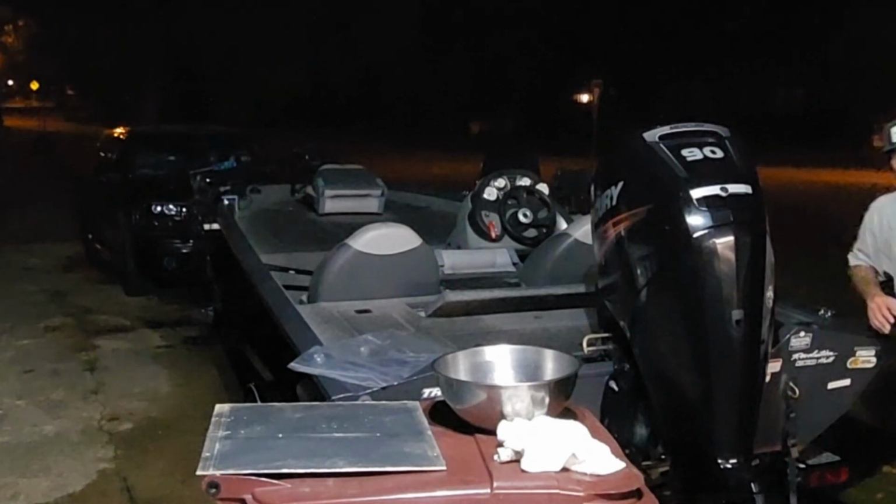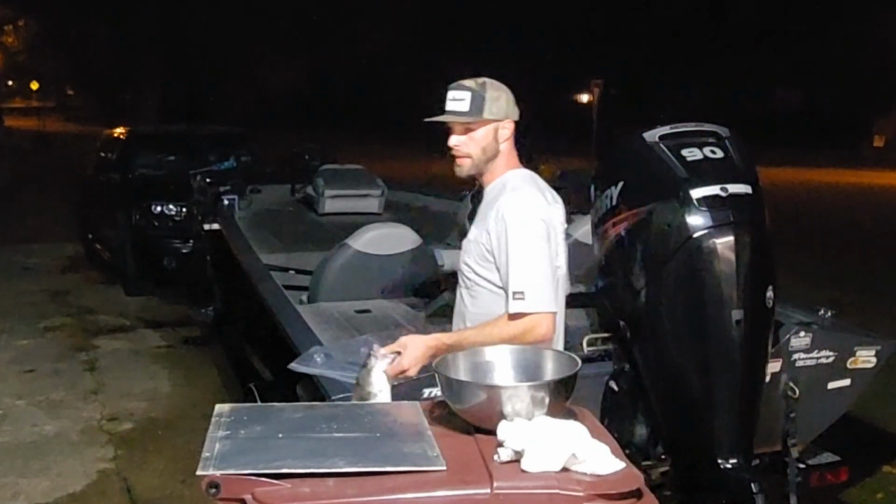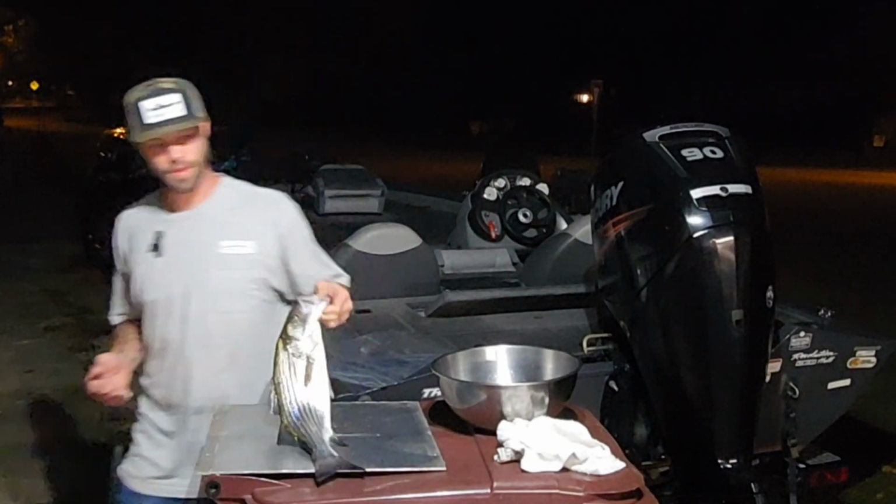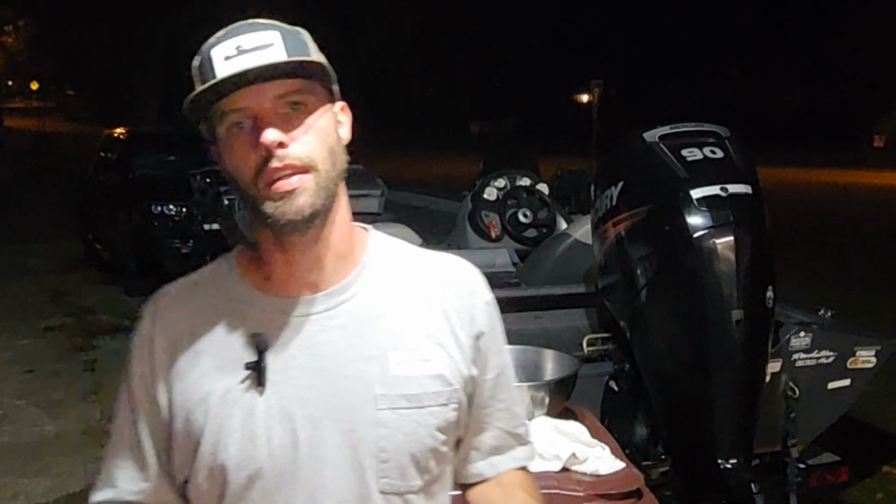Now, it's expensive. I know that. I know that all these electronics are expensive. I've got over $8,000 worth of electronics just in this boat. I didn't buy them all today or yesterday. It took me a long time. But in my opinion, the Livescope is definitely worth it. Without it, we wouldn't have caught any fish tonight.